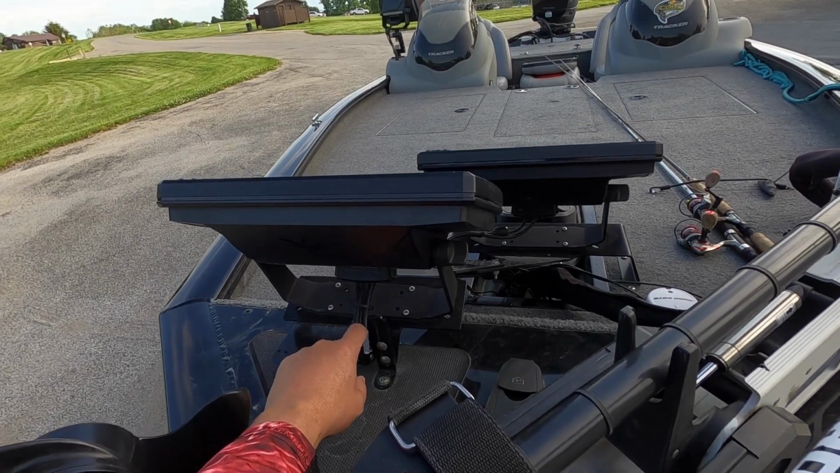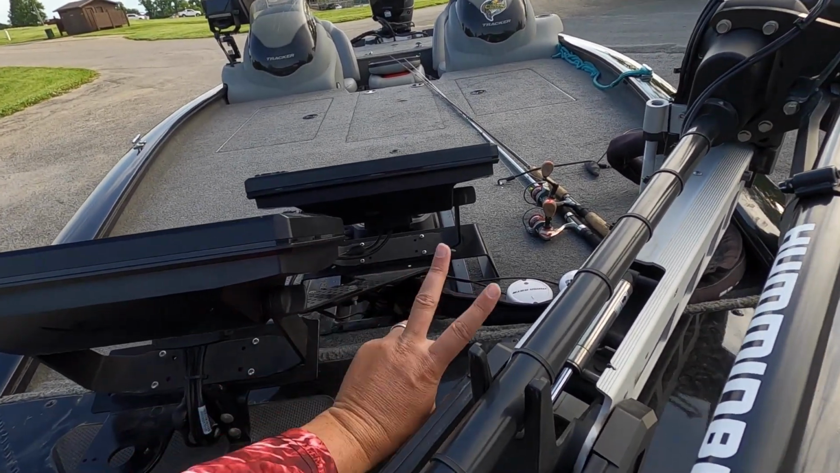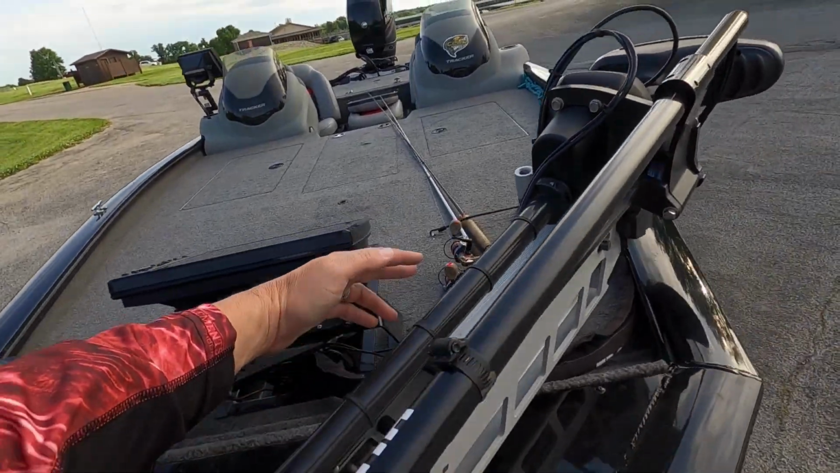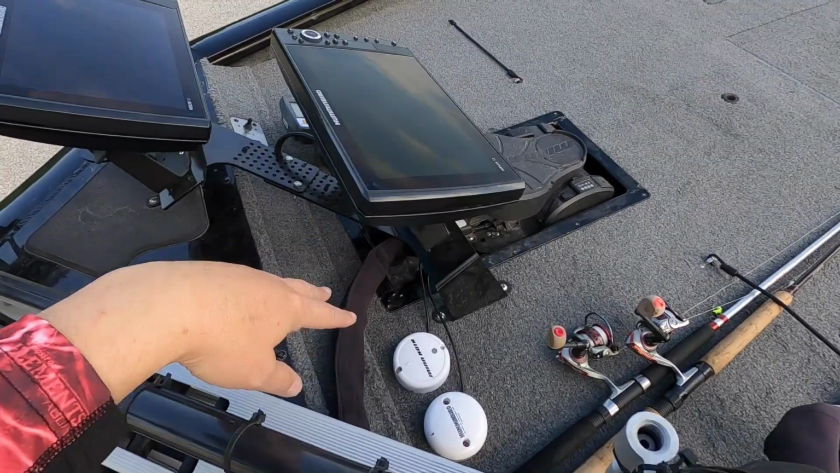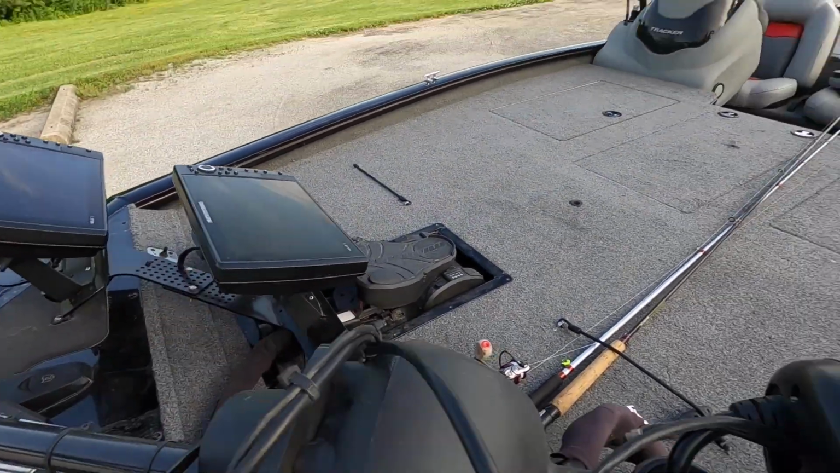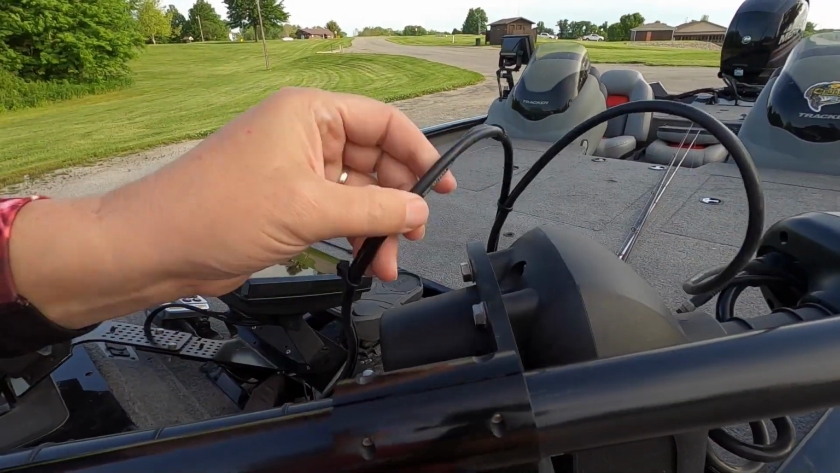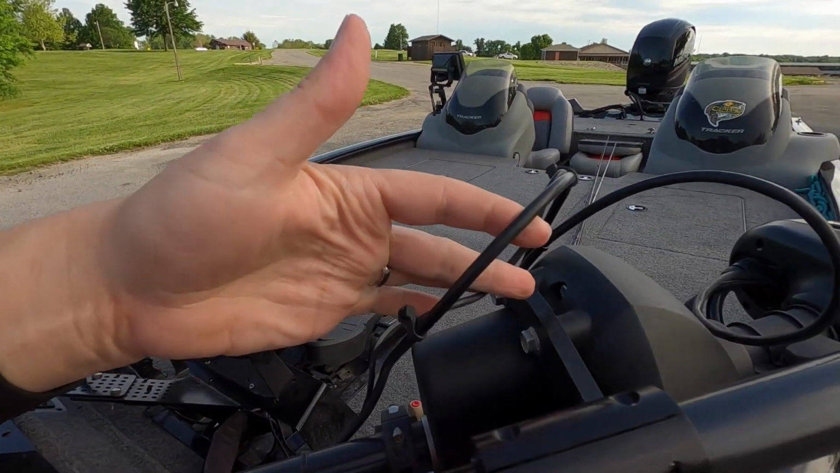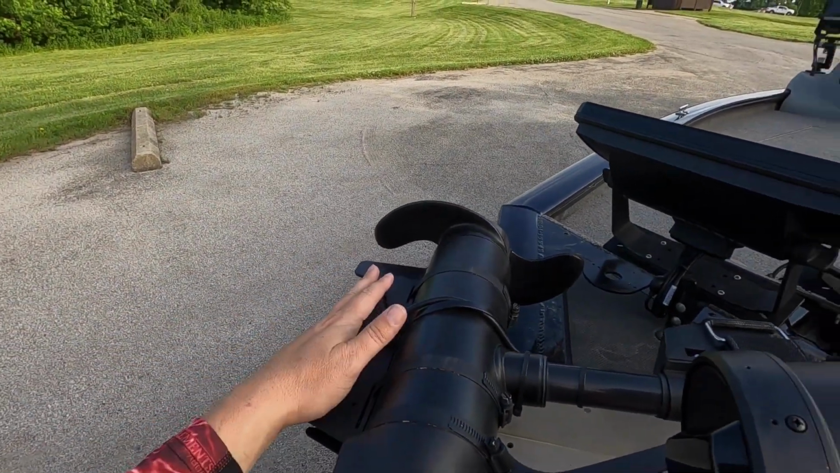Basically, it comes out and it's going to Y down under here, and then both cables will come up here. They'll tie in down underneath. That's where I got mine wired, and it will give you the 360 Mega, and then it will also allow you to run your regular transducer cable for your Mega Down Plus or your Mega Side.